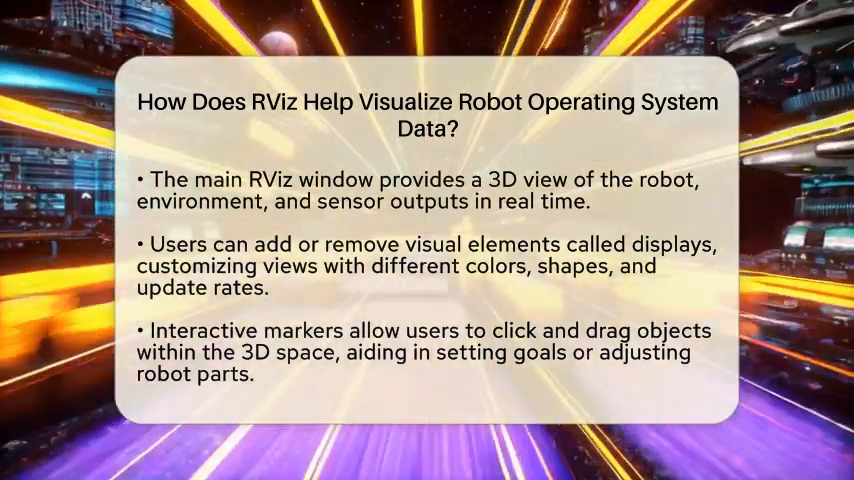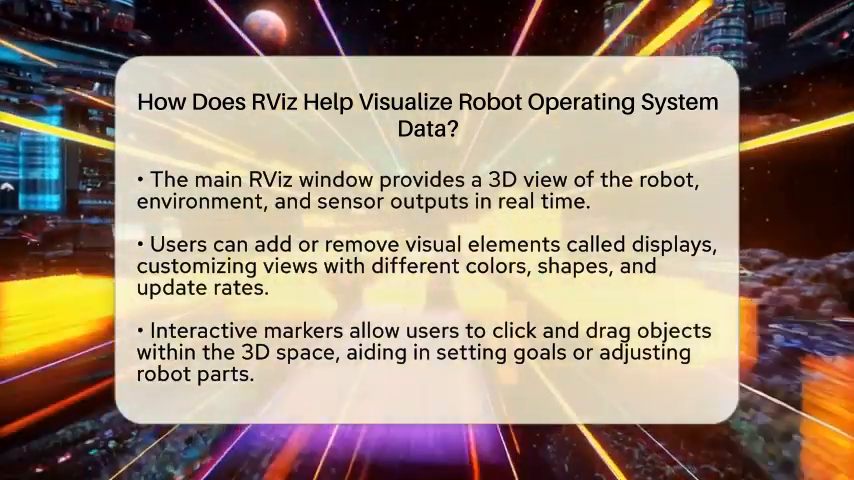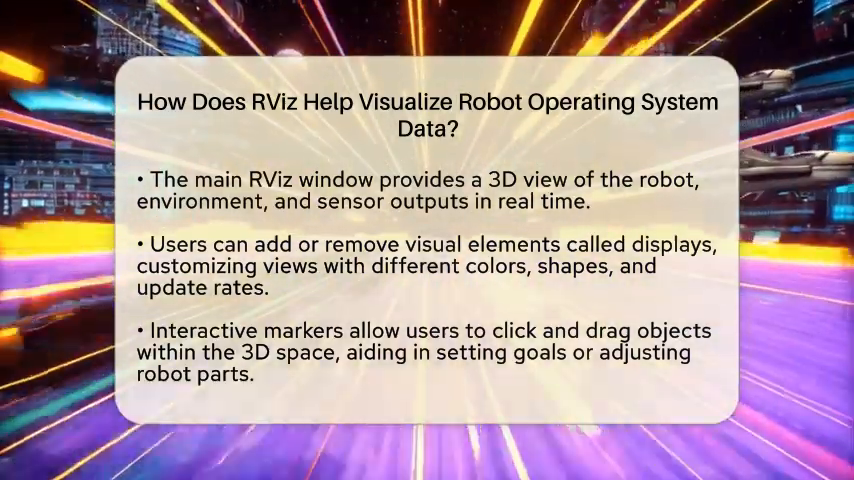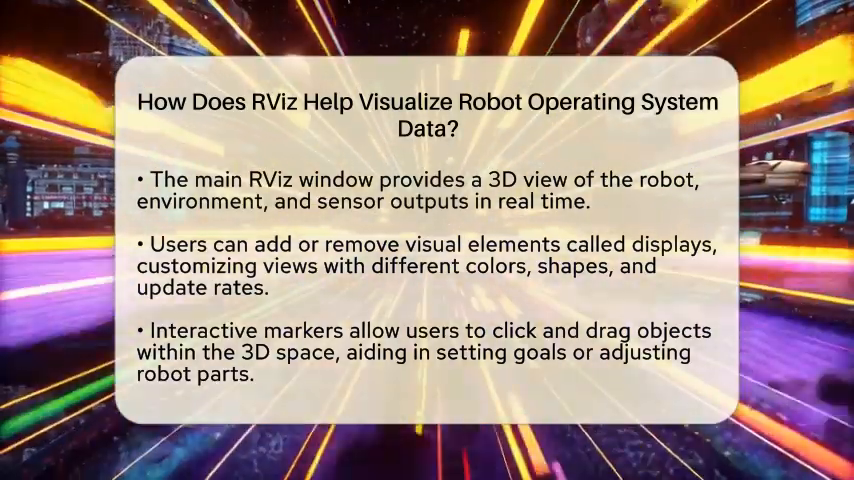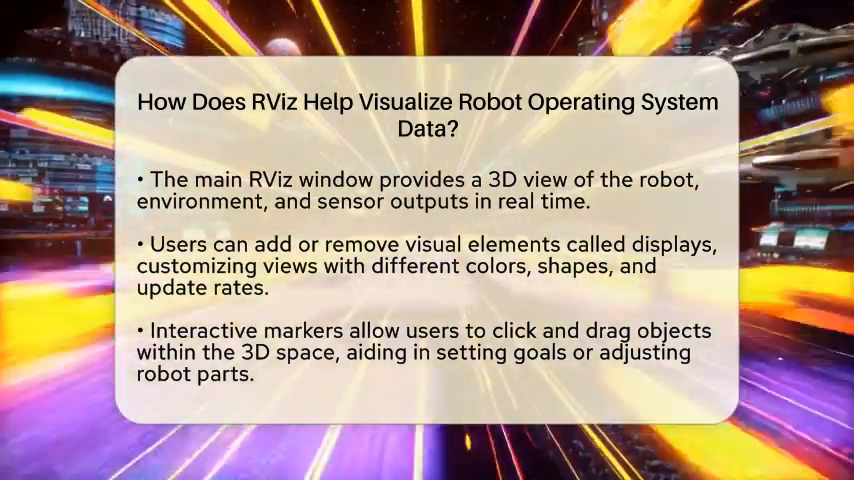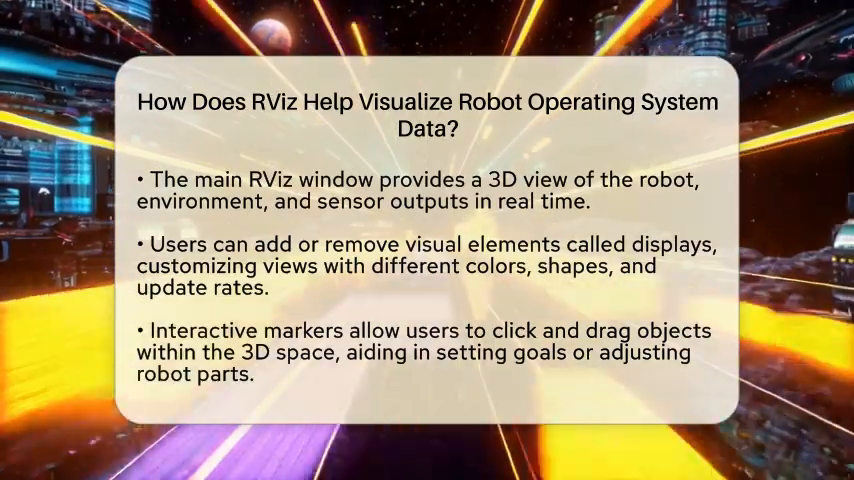When you open RViz, you see a main window with a three-dimensional view. This is where all the magic happens. You can see a live view of the robot, its environment, and sensor outputs. There's also a panel where you can add or remove different visual elements, called displays. These displays can be anything from a robot model to a point cloud from Lidar scans. You can customize each display by changing colors, shapes, or how often they update. This flexibility helps you tailor the view to your specific robot or task.